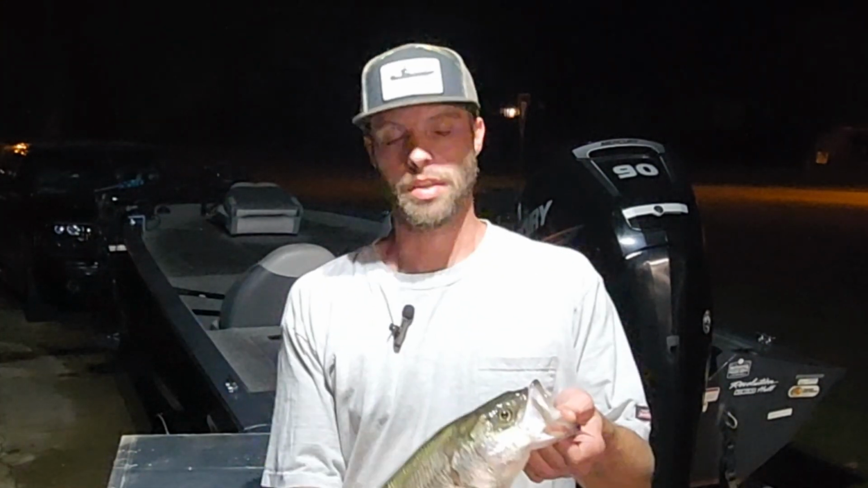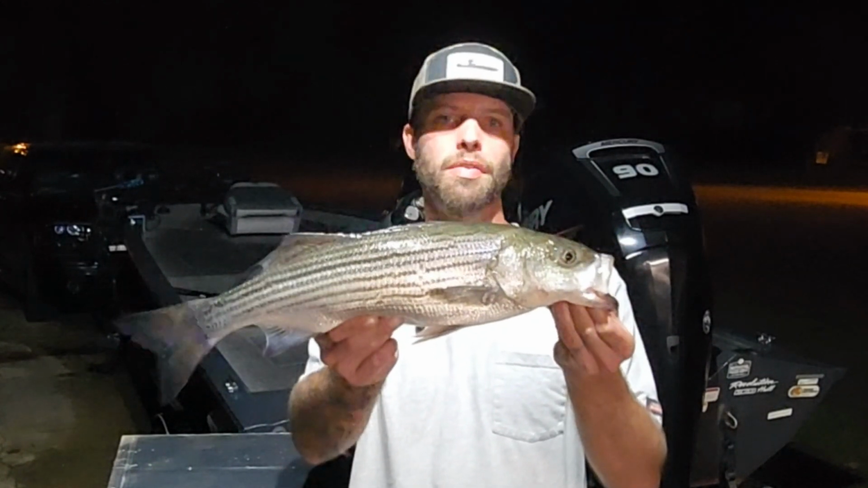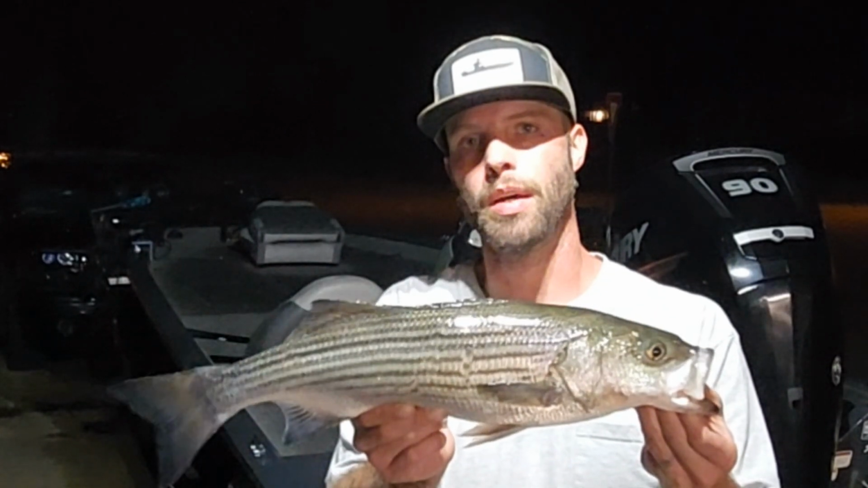Anyways, look at this fish. Very nice fish. It's not huge. He's like 22 and a half, almost 23 inches, but he's a good eater size. I'm gonna cut this bad boy up and put him in the freezer.